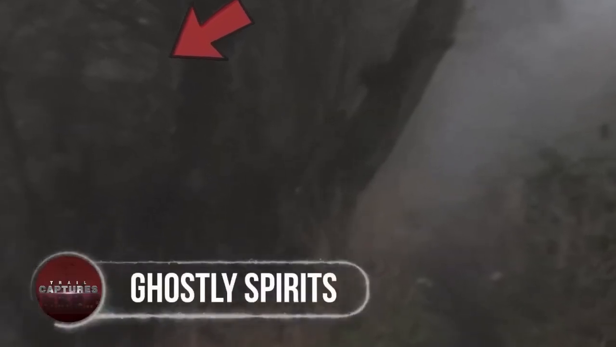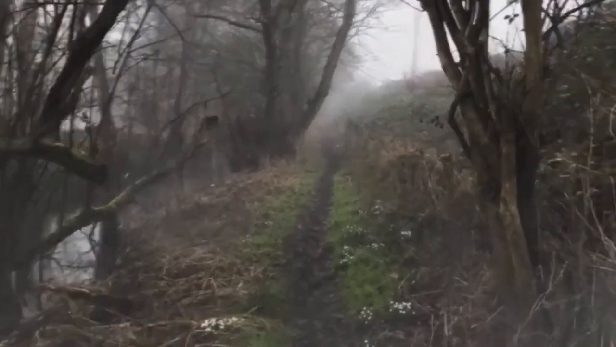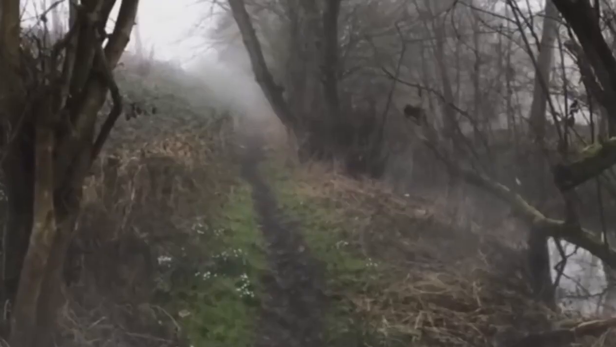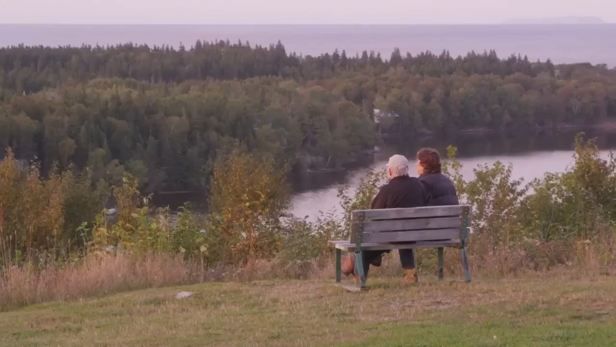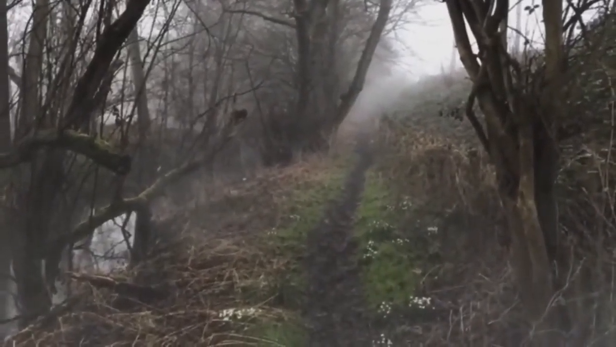Ghostly spirits. Walking in the Stansted Forest across a small town in the UK, this man captured something creepy. Along with the fog, there were some ghostly spirits too that were floating in the air. Some of them looked like an old woman, others were of a child, and the rest were distorted, as nothing could be made out of them. According to the locals who live near the forest, these are the spirits of an old couple that accidentally came in front of the railway track nearby and were sadly killed. And ever since then, they have been haunting the people visiting the forest.